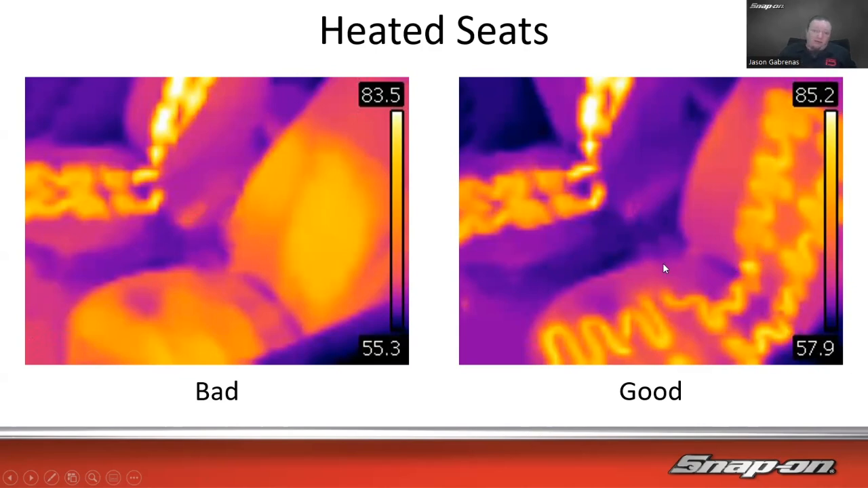We could do this the same way with cooled seats as well. So make sure the cooled seat is working. You can also look at the fan on the cooled seats to see whether or not that was turning on as well. So that makes it kind of easy, because when I worked in the shop, we'd had a few of these that fail, and it'd be either the top, the back, or the bottom, or the whole thing. But we couldn't always tell, and they were two separate pieces in some cases.